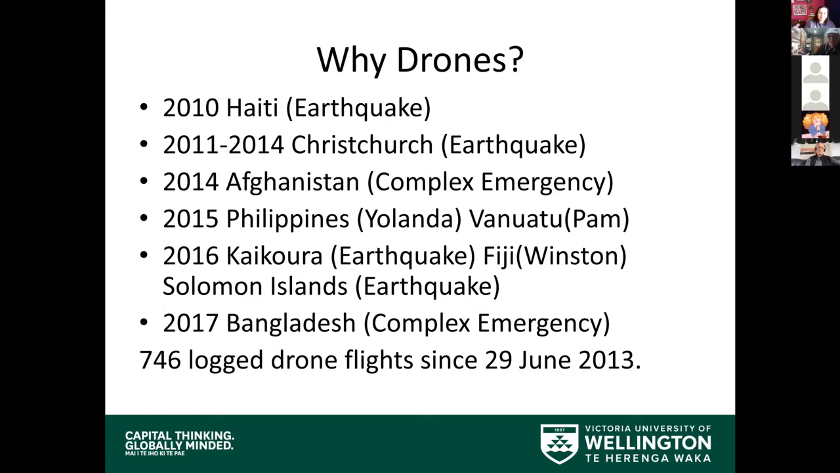Anyway, then back in the Philippines with Yolanda in 2015, and Vanuatu, also in 2015. In 2016, we took them into Kaikoura, trying to find some of the urupā that had collapsed down hillsides. And then the big one in 2017 with Bangladesh and the complex emergency, trying to map the land that we were moving 1.1 million people into. Overall, I've currently got 746 logged drone flights since I started making a log back in 2013.